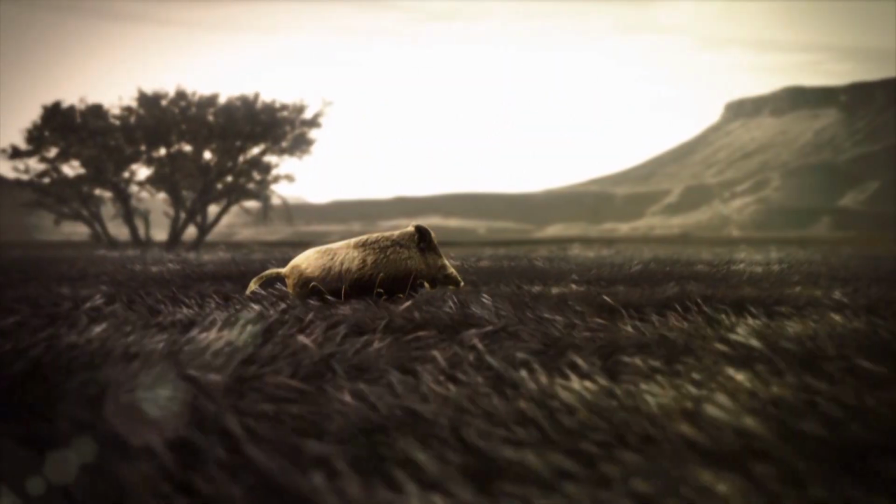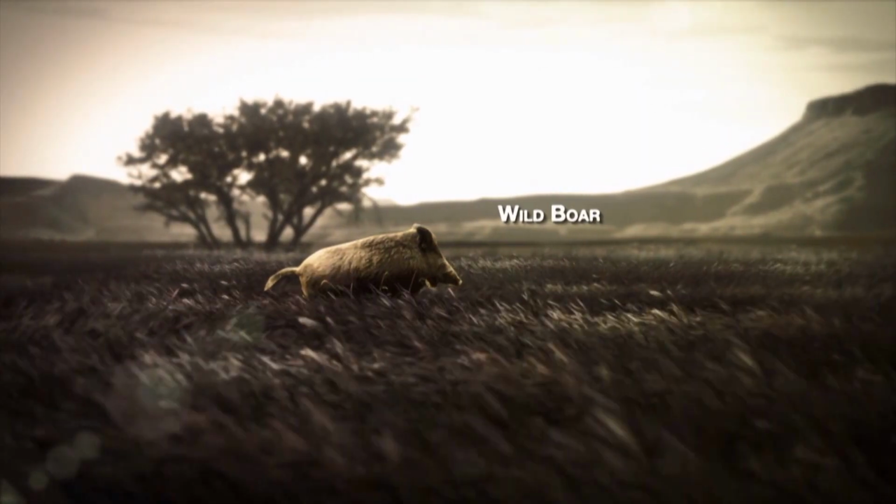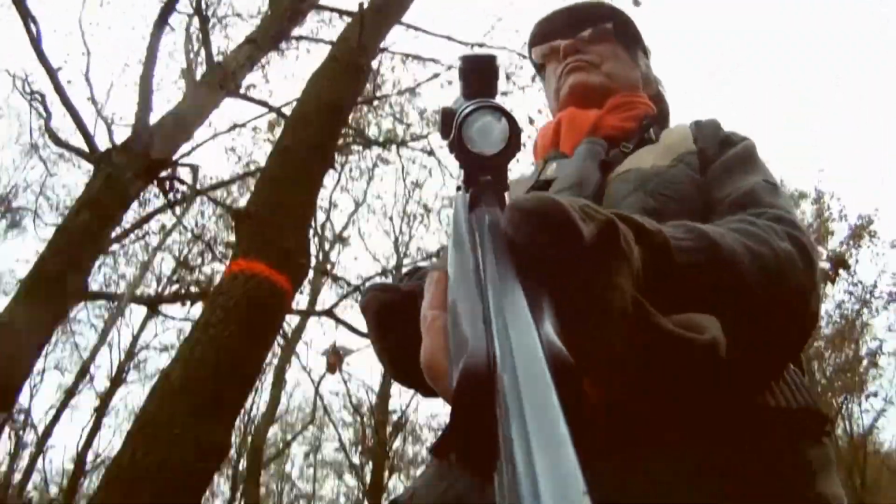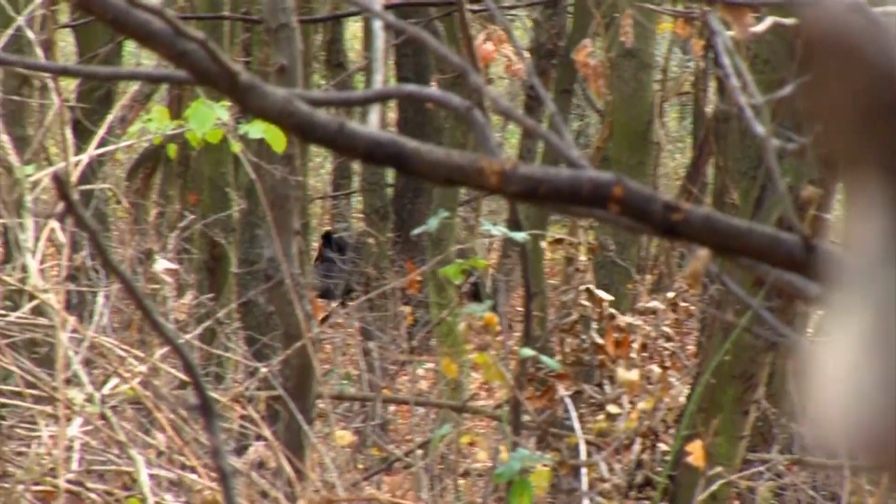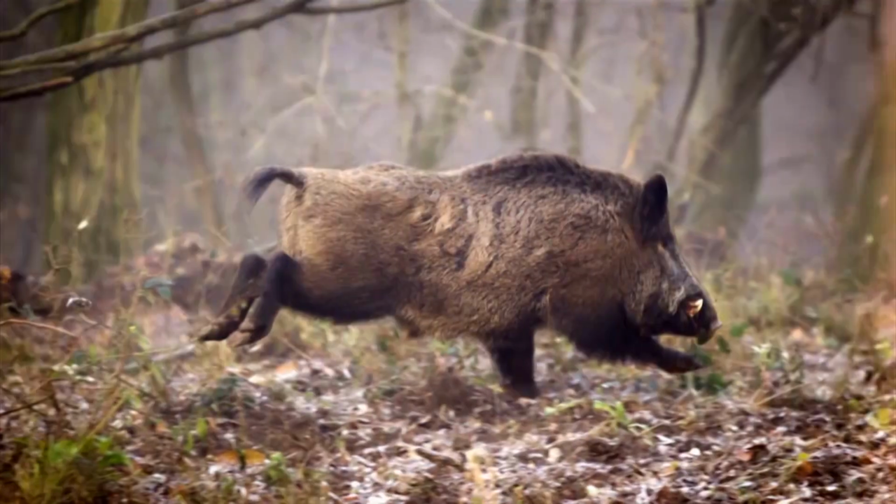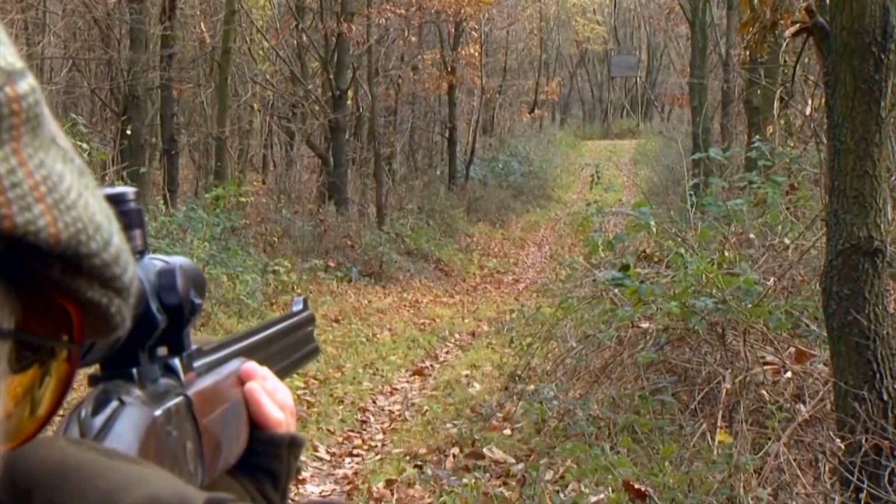These are the badass big Russian boars, not those polka-dotted feral swine that a lot of hunters like to call Russian boar. Peter Horn had been telling me for years, Chris, you gotta come and do this driven boar shoot in Hungary. It's unlike any other hunting experience around the world, and one you gotta have on the bucket list. And I don't think there's anything more exciting than seeing a big black speck come out of a green and brown forest and realize it's a 400-pound boar.